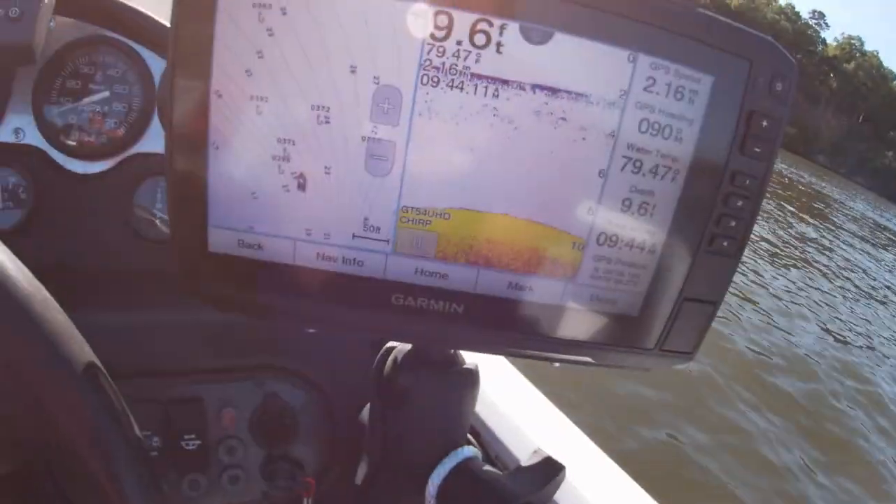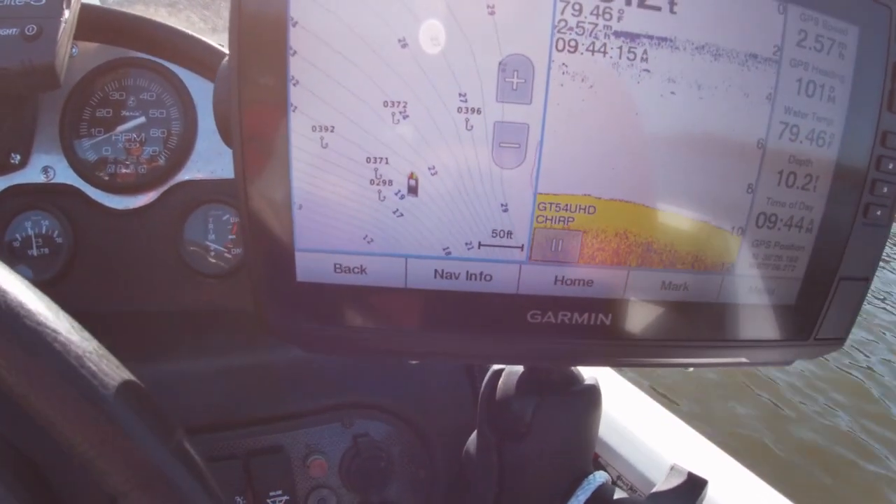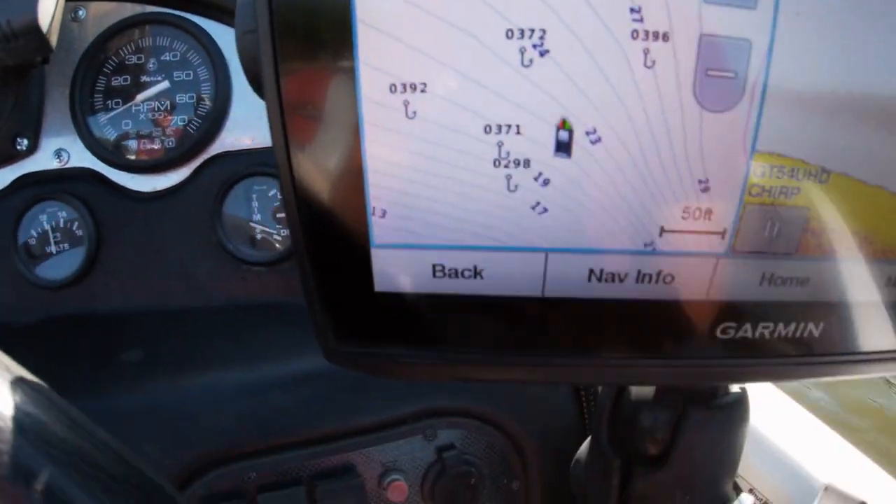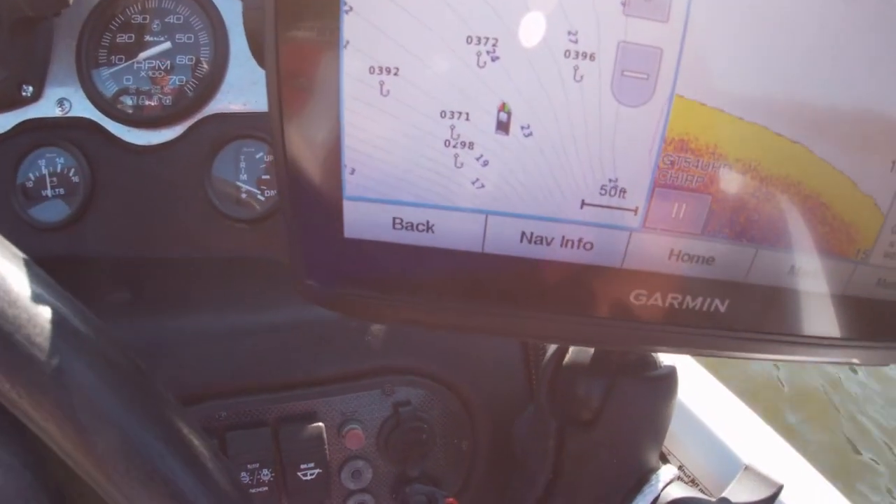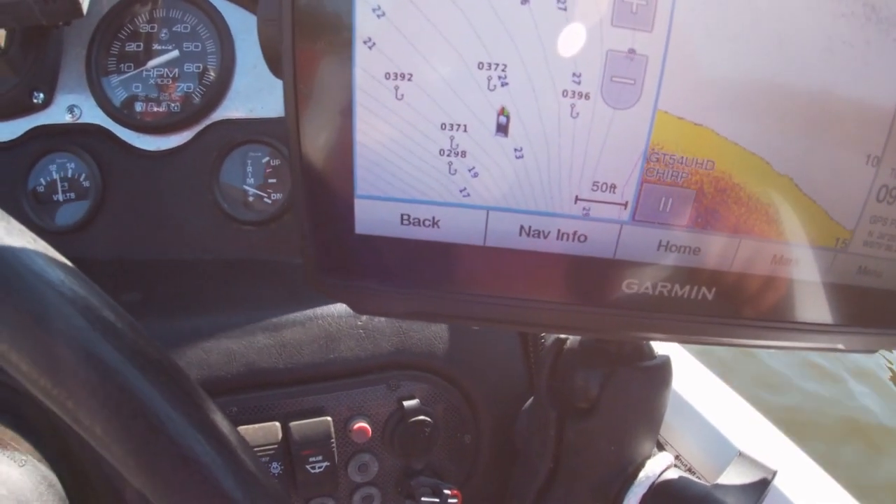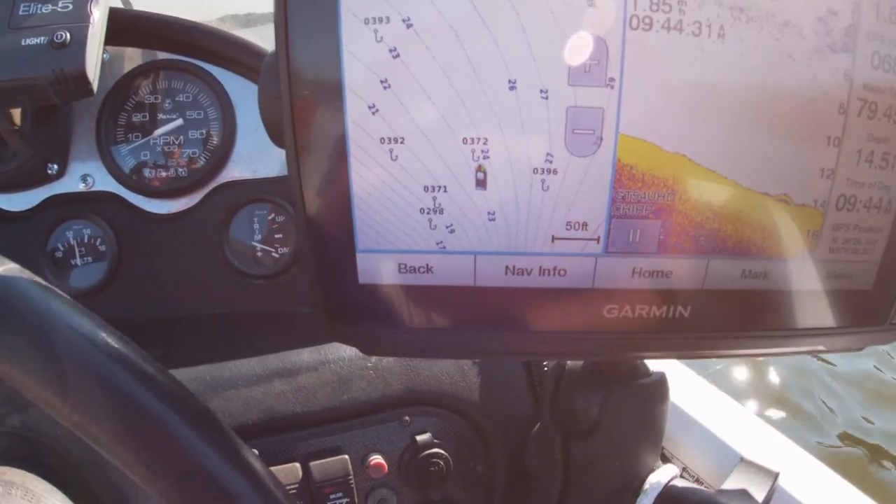Okay, here again. We got it down to 50 feet. We're going to the 072 right there. We're gonna slow the boat down. Try to go right over top of it. We're probably within 20 feet.